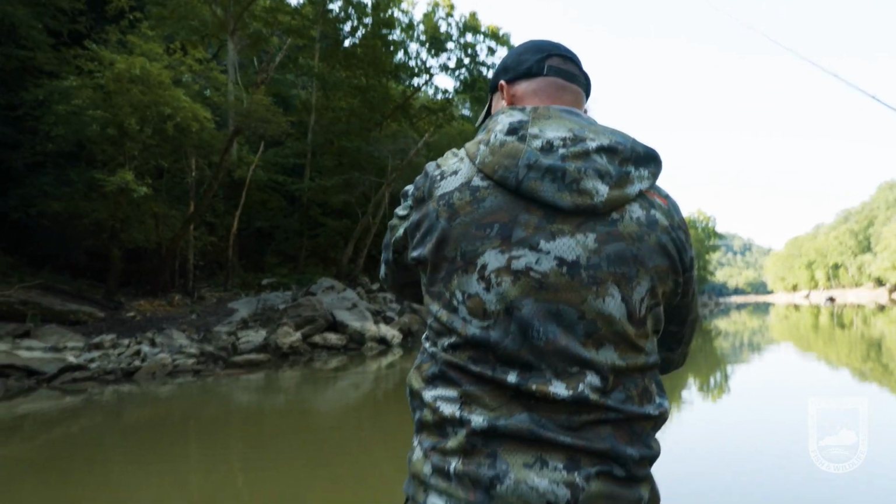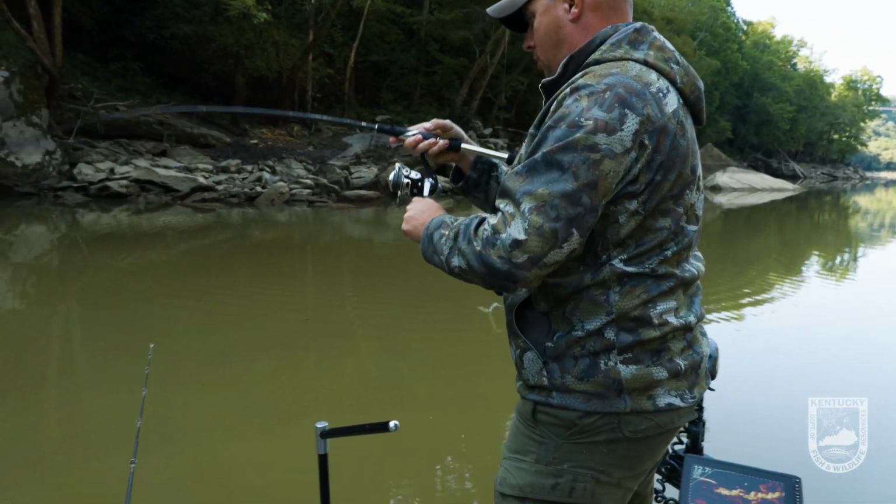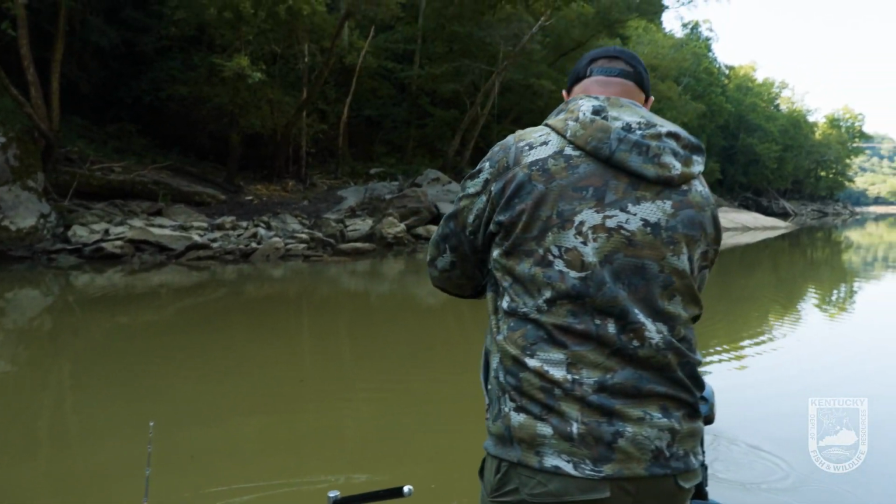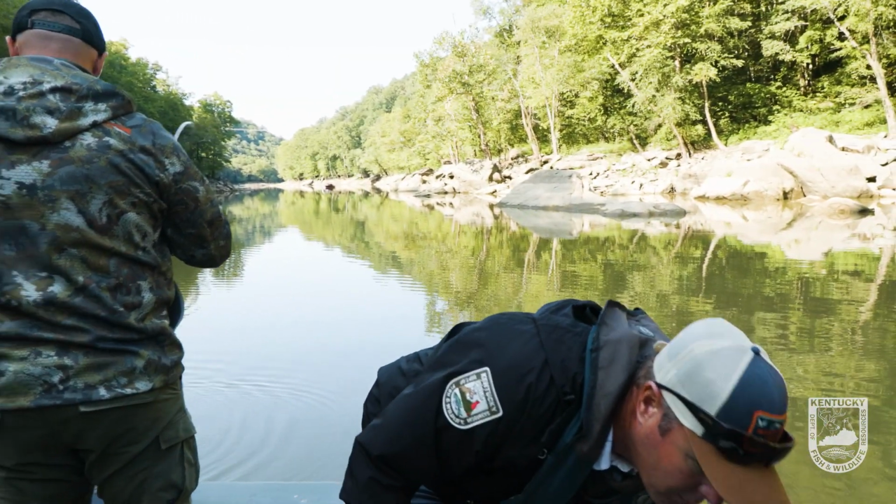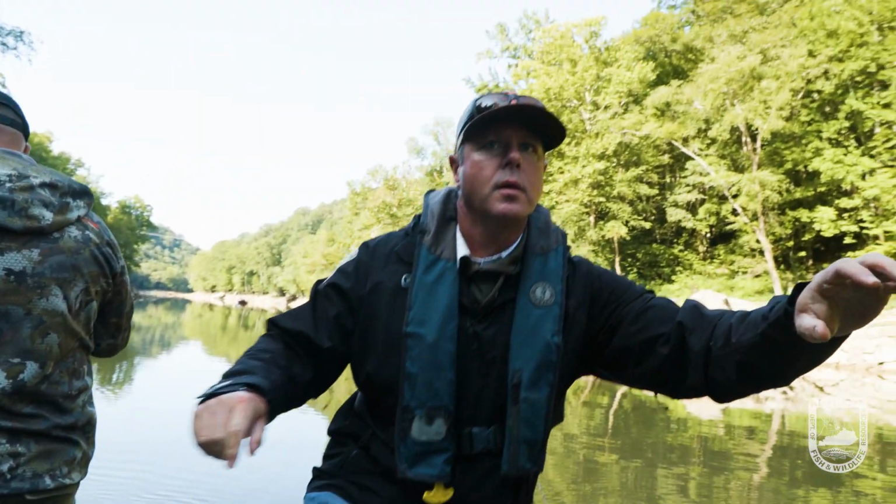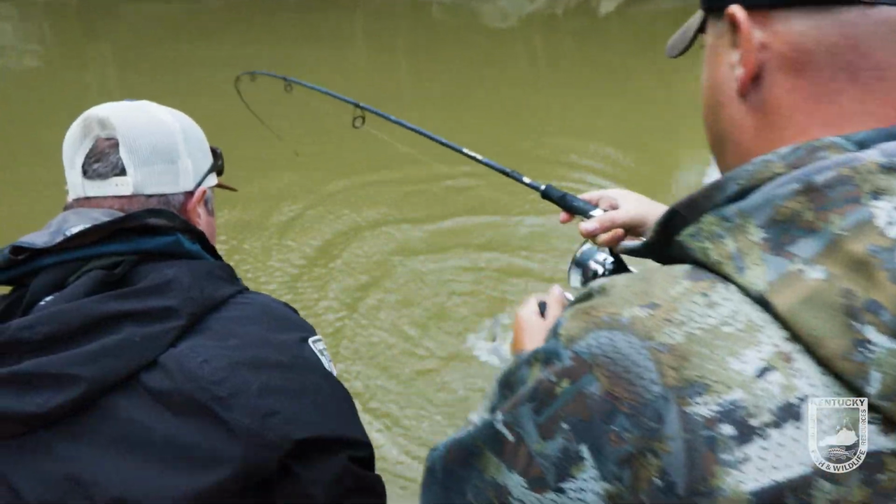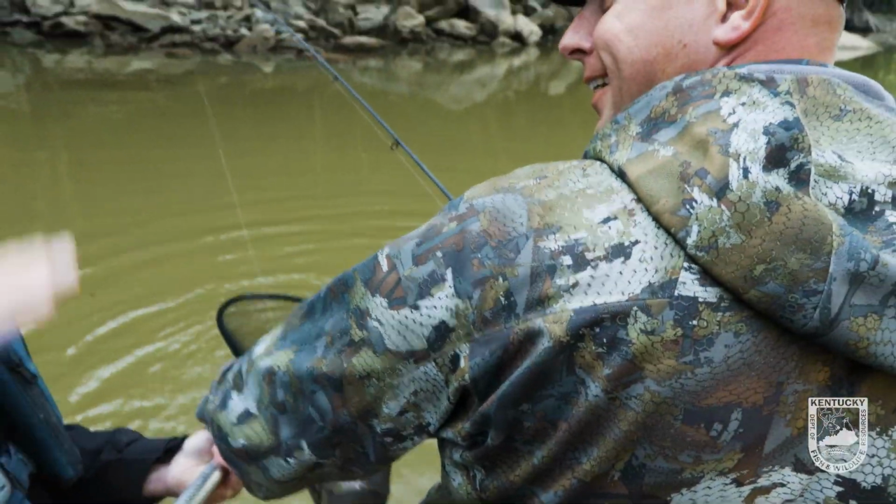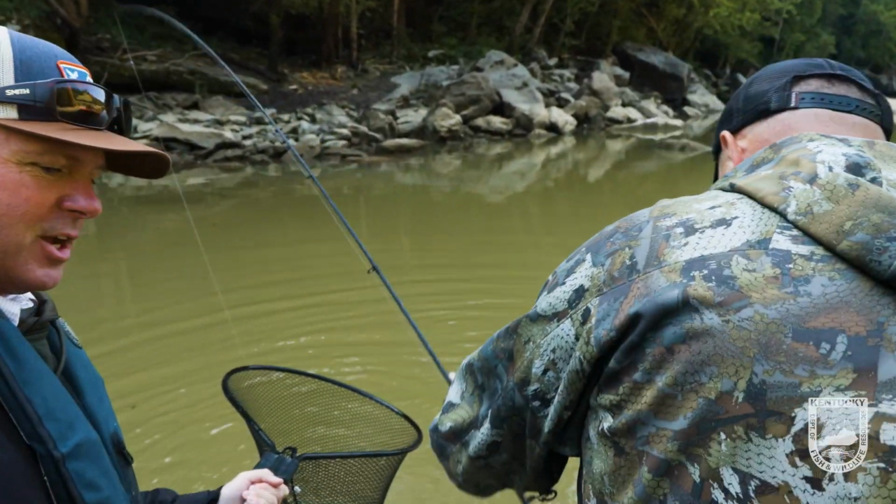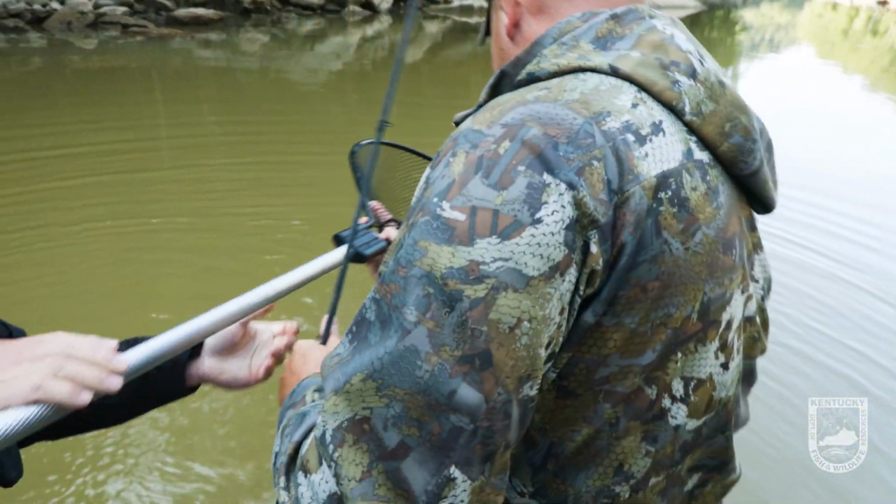You got it. There, let me get out of your way. Let me grab the net here. Oh shoot. There we go. It's like a pretty good fish. Oh yeah. There we go. Bam. Nice job. You actually saw that fish hit, didn't you? There, right there. That was pretty awesome.